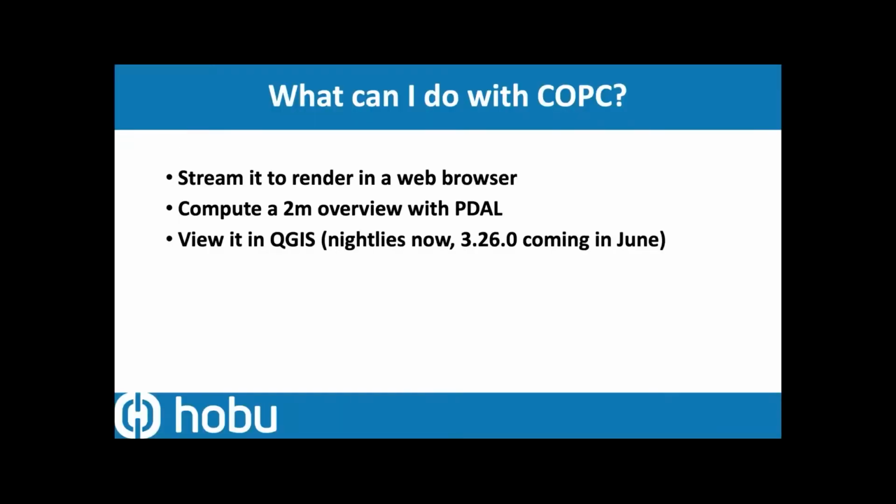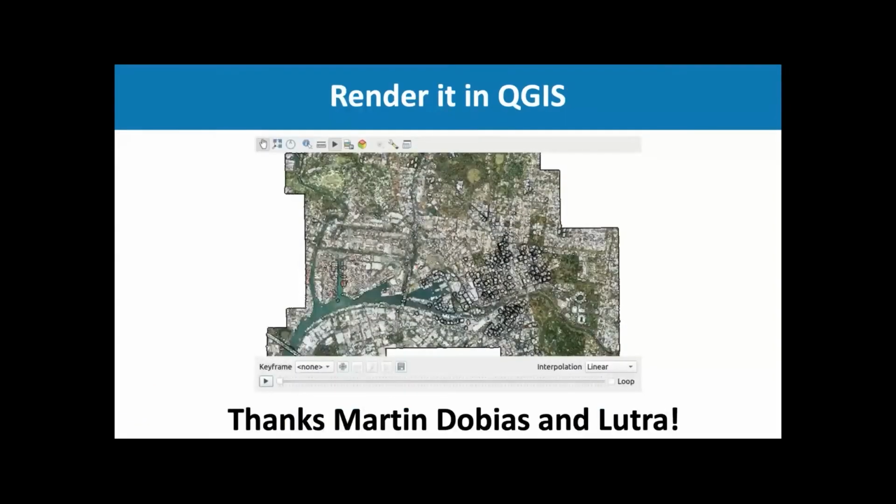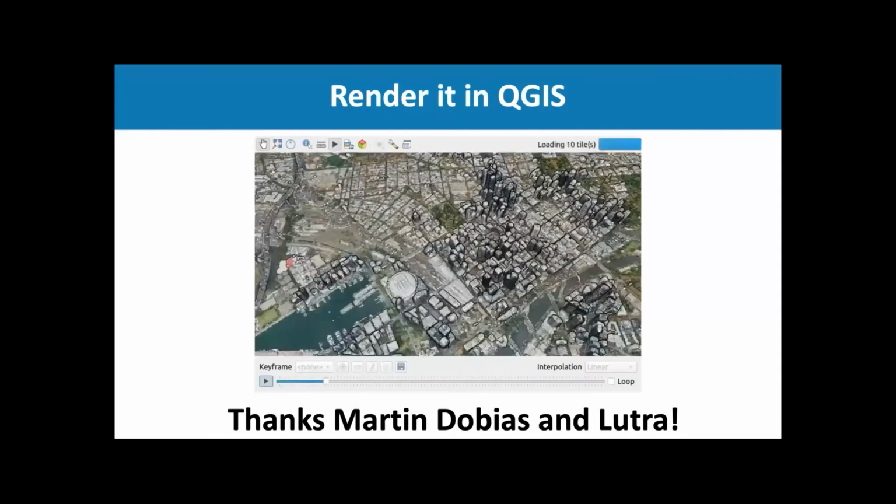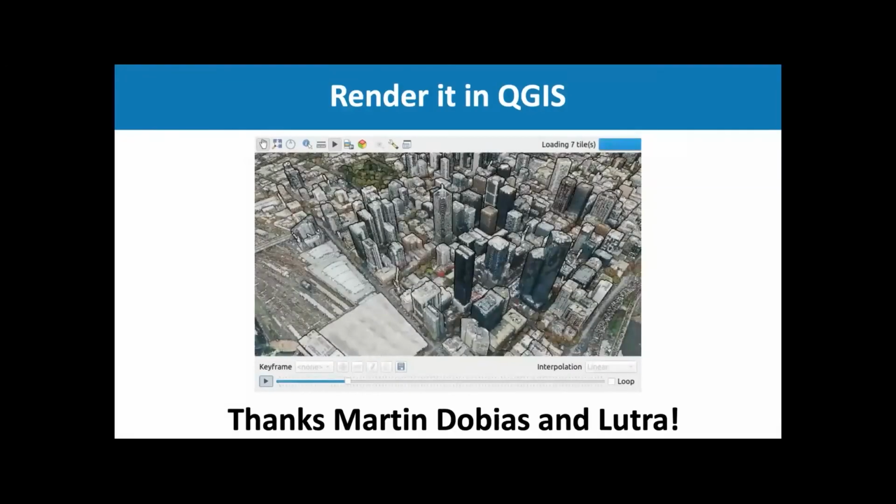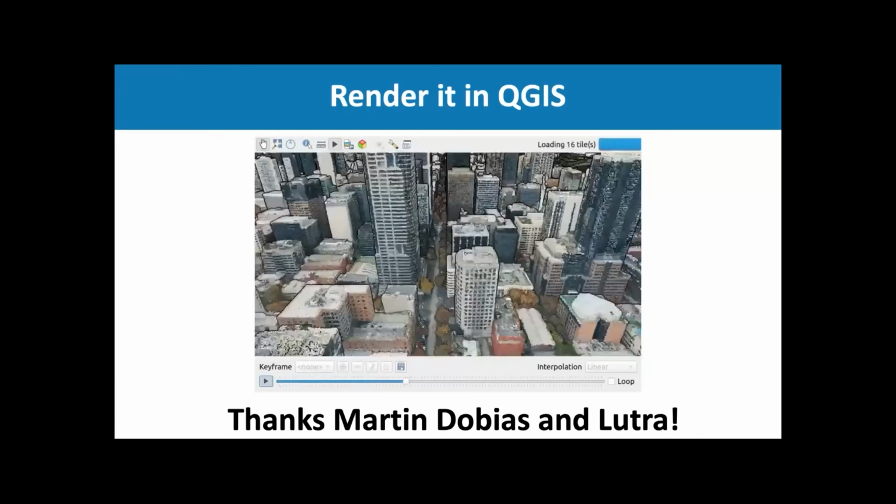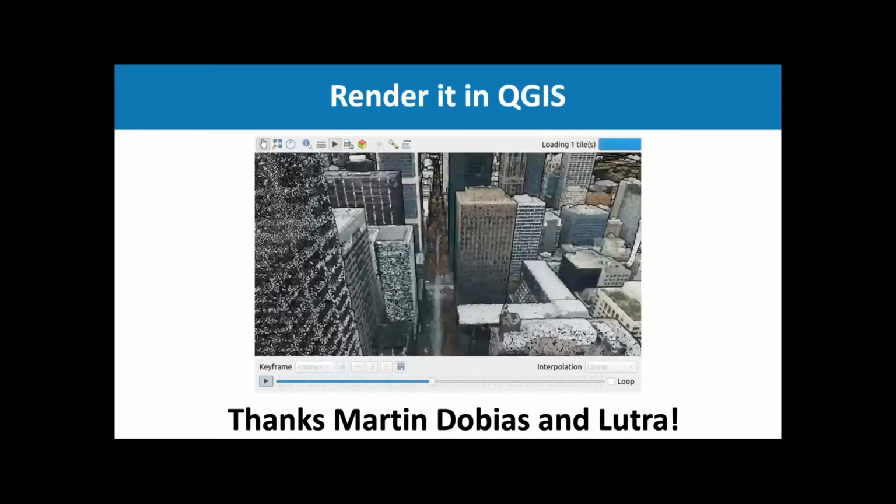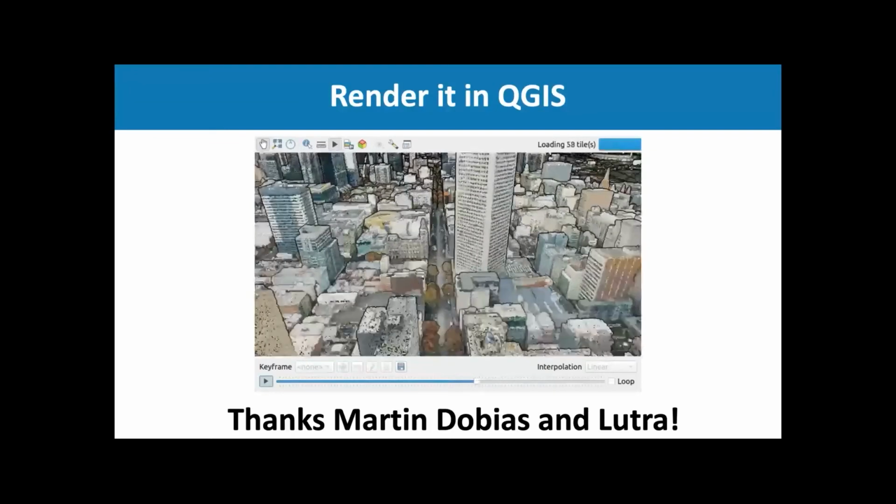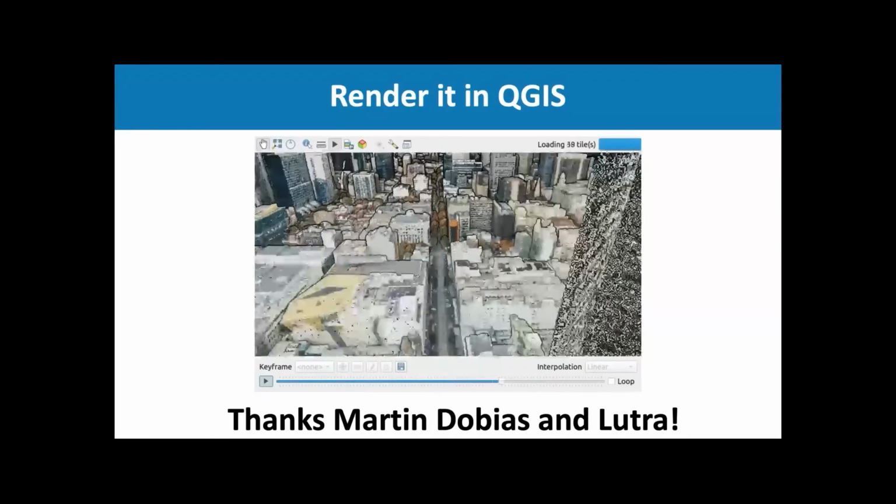So what else can I do with COPC? Pretty quick here, the release that comes in June, you can go get it now in the nightlies. QGIS is going to support COPC for visualization and for analysis. And so Martin Tobias and the Lutra team here have sent us along this movie that shows a COPC file that is Melbourne, Australia, that we made available online on the copc.io website.